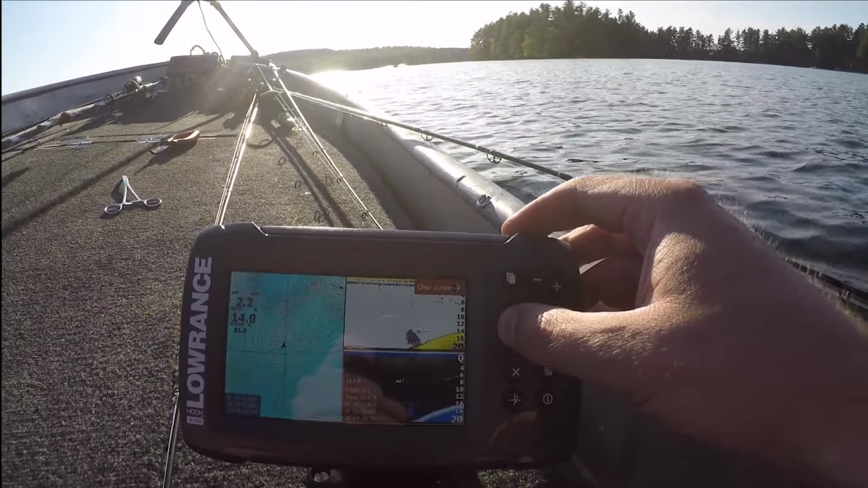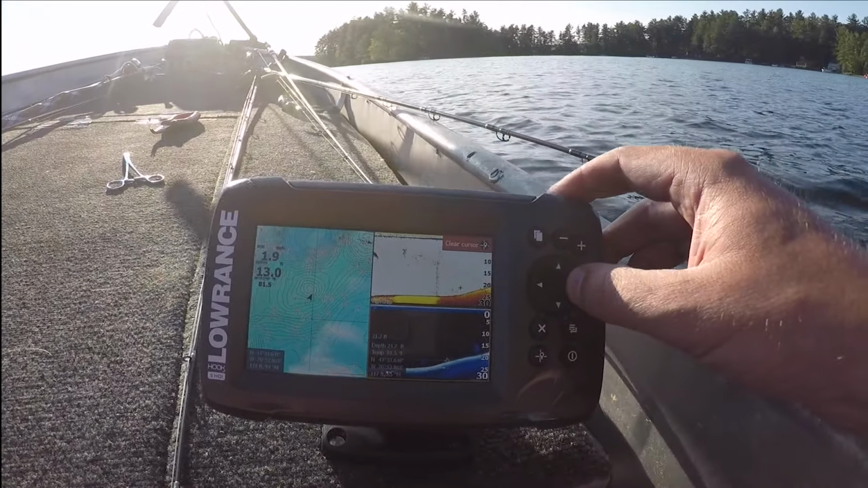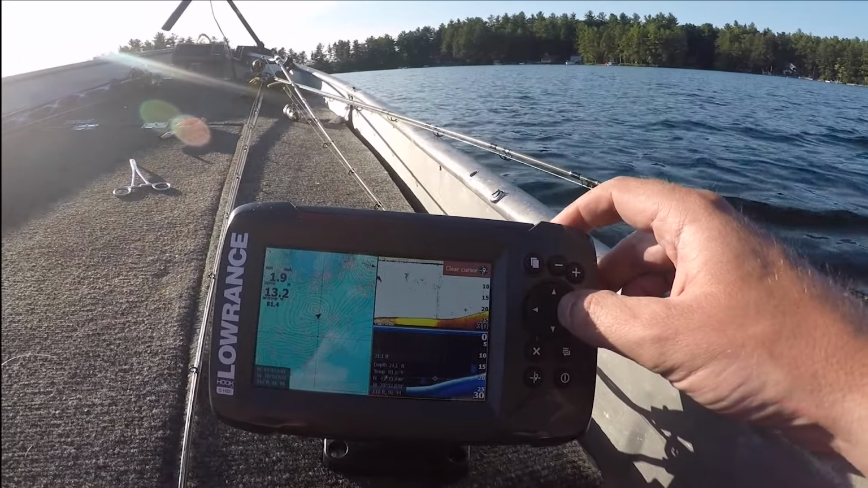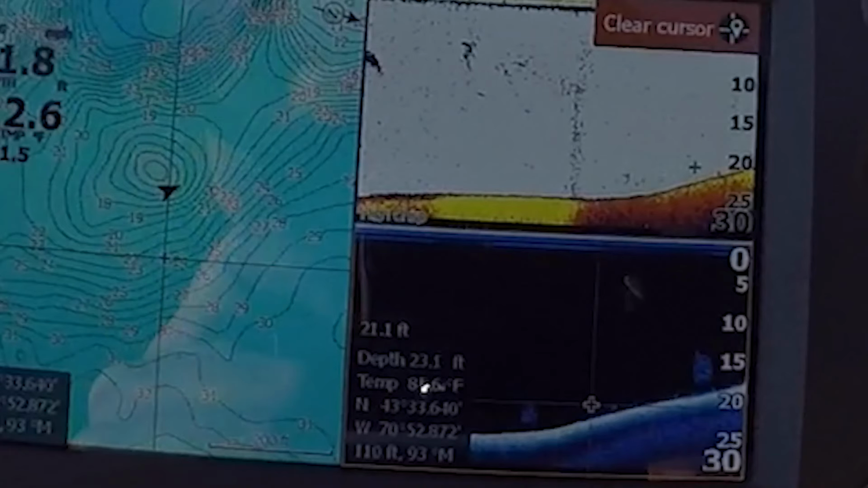All right, there's the bait fish. Looks like that's the bass right there. So they're on that hill of the hump. Okay, I got this zoomed in because it's really hard to see. And not only that, but if you look at the downscan and sonar, they're not aligned.